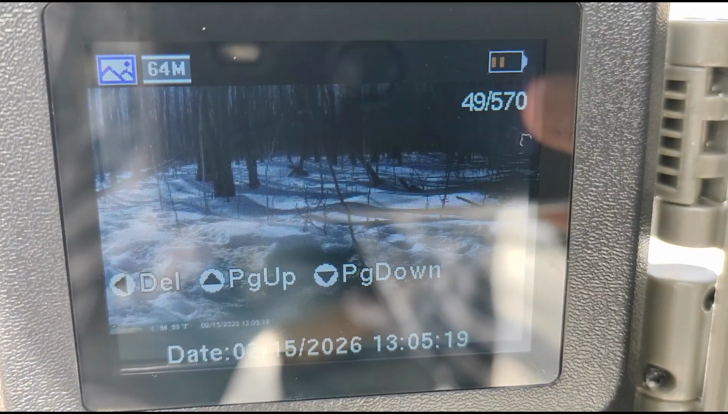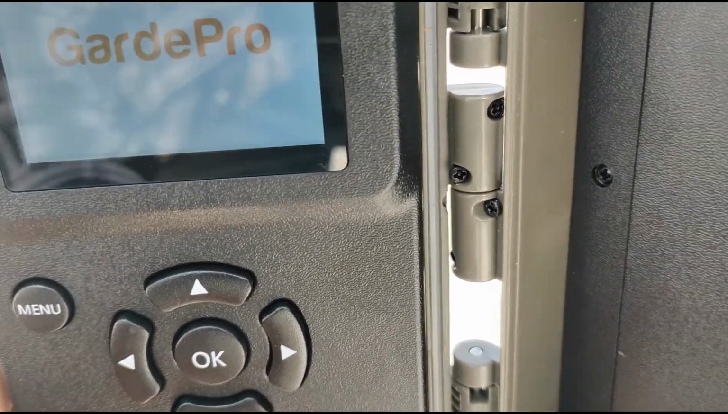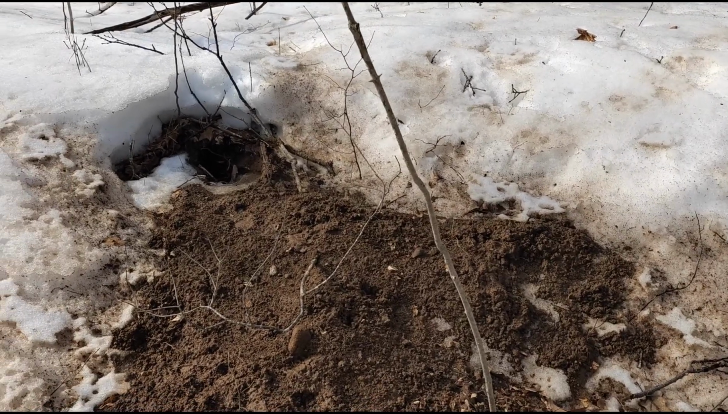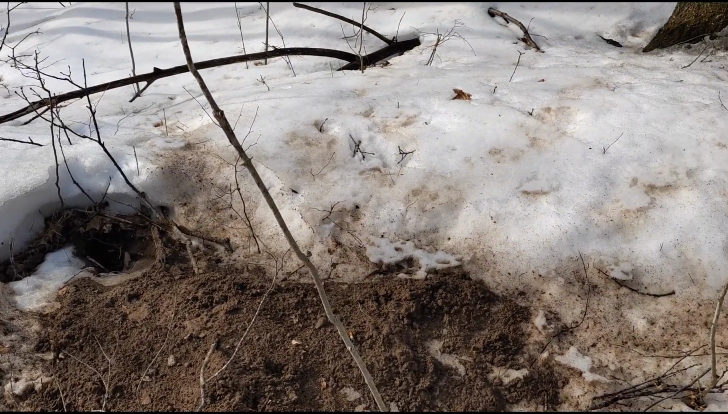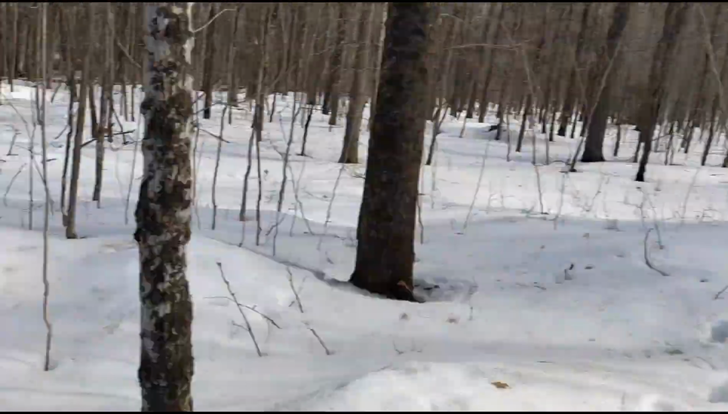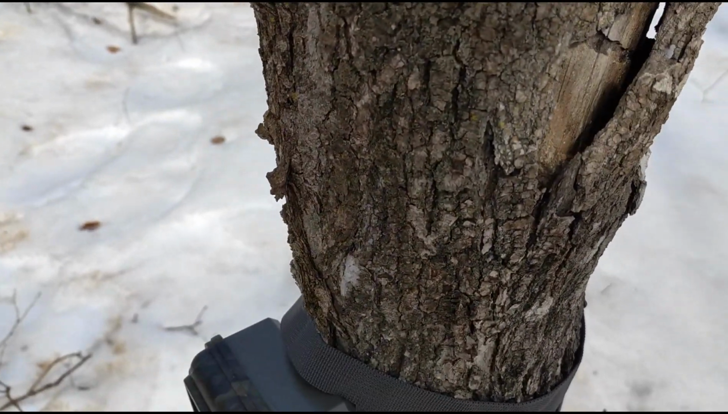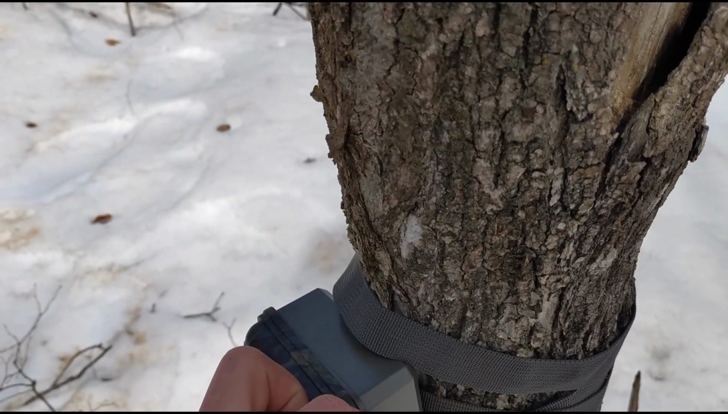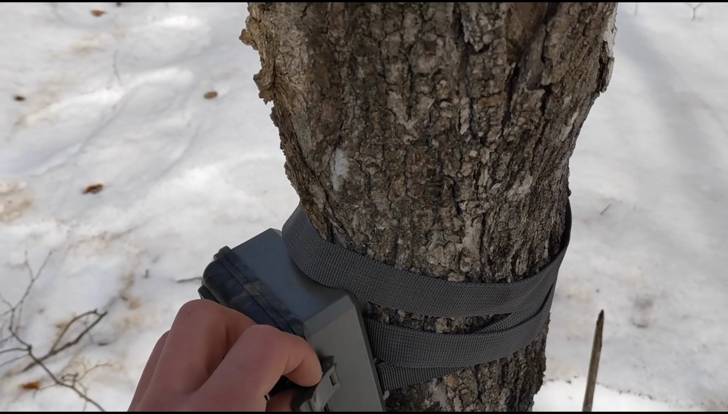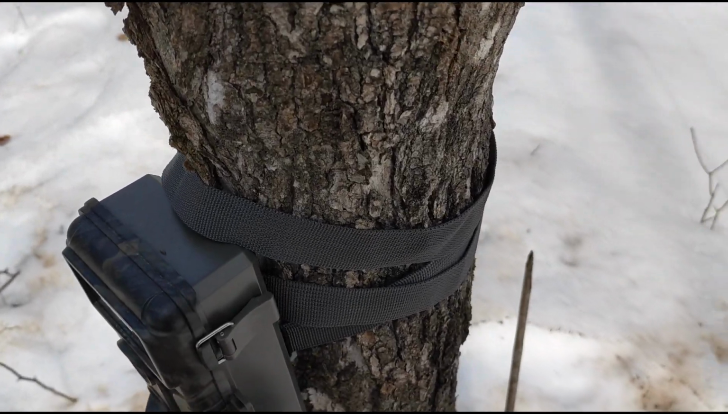I was kind of wondering if it was mostly squirrels, but with that many, I think I'm just gonna turn this on again. Maybe I'll get it on the way back so I don't have to haul it all over the place, because my trail's up that way. But anyways, I'll grab this camera on my way back. Just turn it on just in case so we don't miss anything. But 570 photos and videos. They may all be of squirrels, but we'll see.